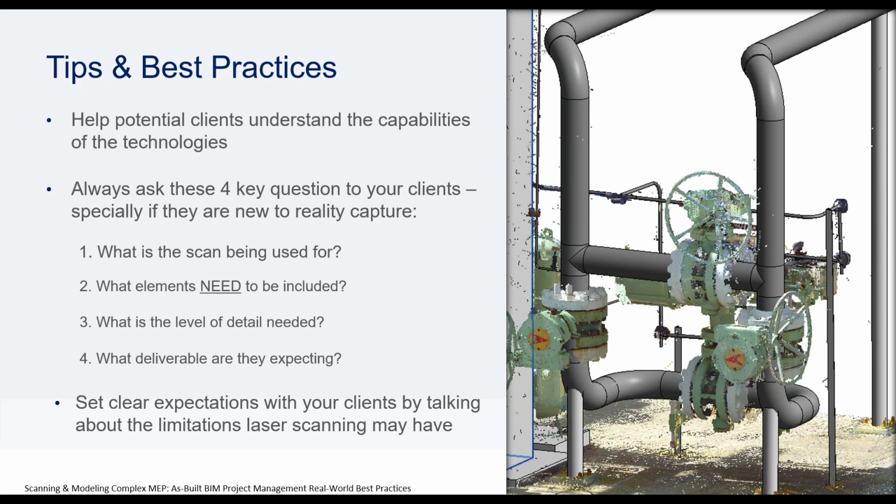And then what is the level of detail needed? Again, if you're just looking at the space itself, then we're not really interested in the detail of the mechanical systems. You could go through it a lot quicker, but if they need to see signage, if they need to see the handles, things on the valves, for lack of better words, then that's going to take more time too. So find out exactly what level of detail they like to see and what's the deliverable.